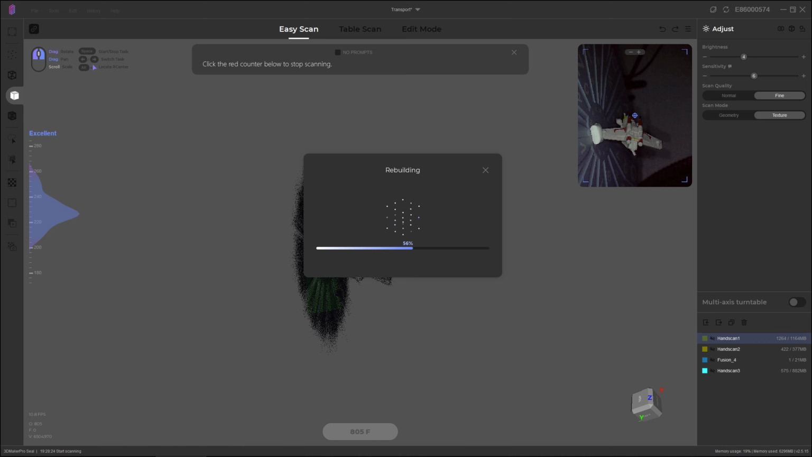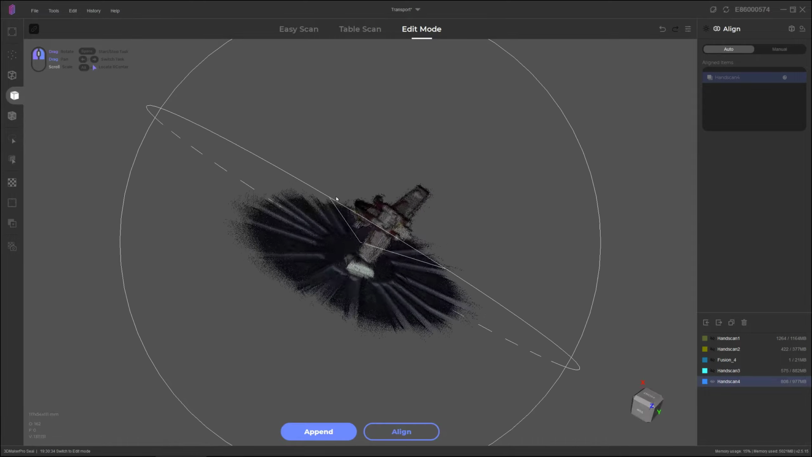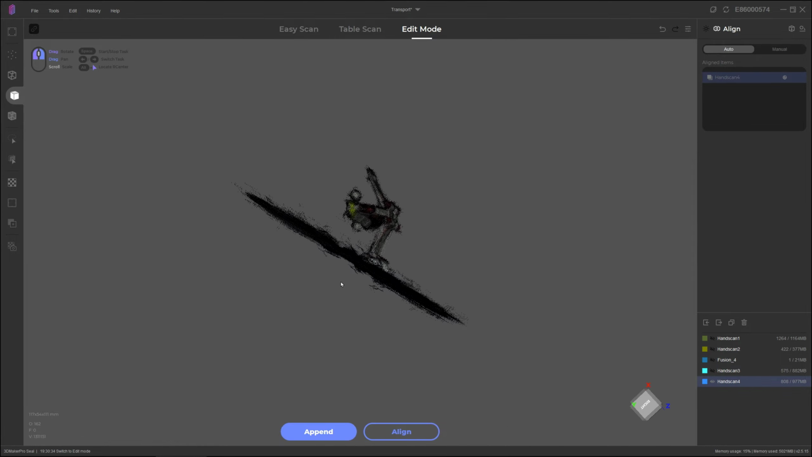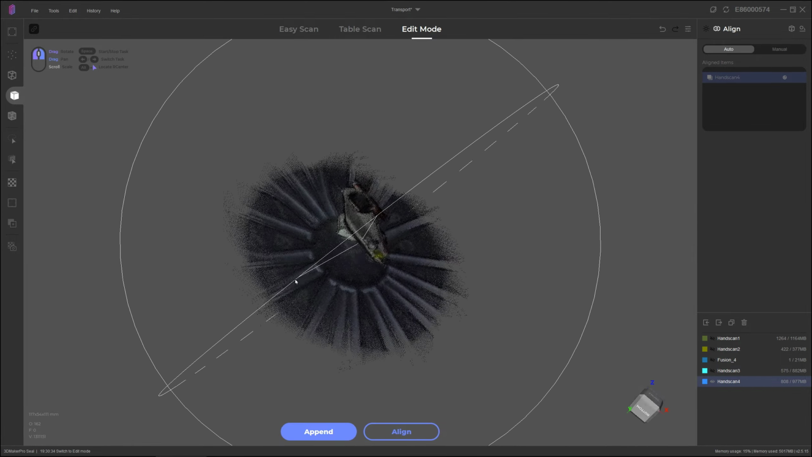You'll find that you don't necessarily need to do that. Oftentimes it'll fix up those doubled up features while it's doing this rebuild stage. If that fails as well, you do also have the option to have a look at individual frames and delete a section or move them to a new scan, but you can see that doubled up wing fixed itself just fine while it was rebuilding from the individual frames.